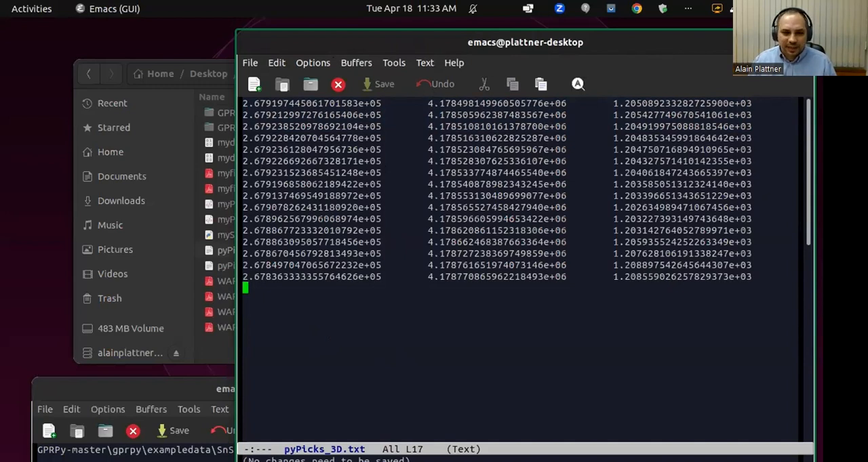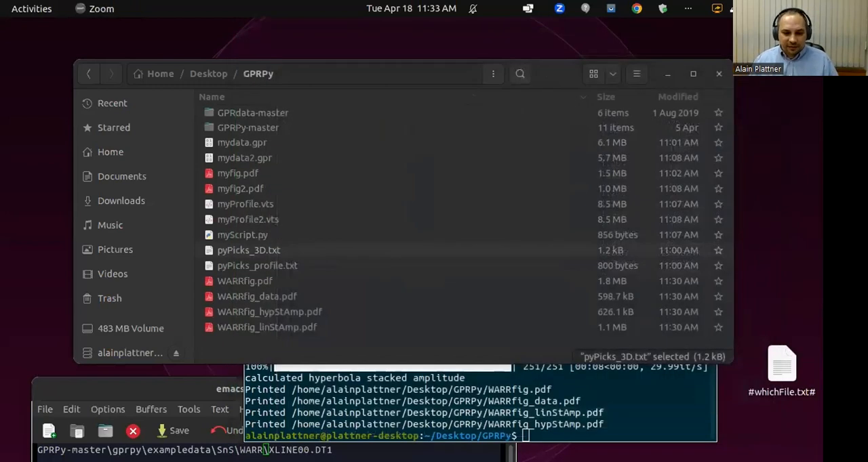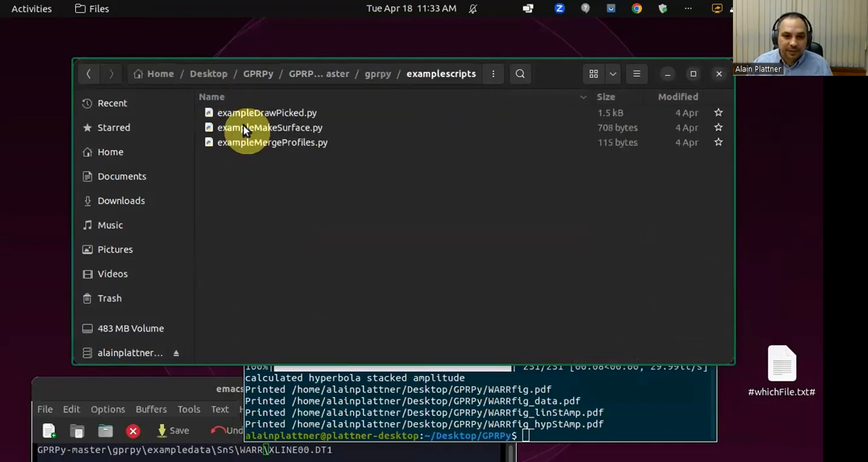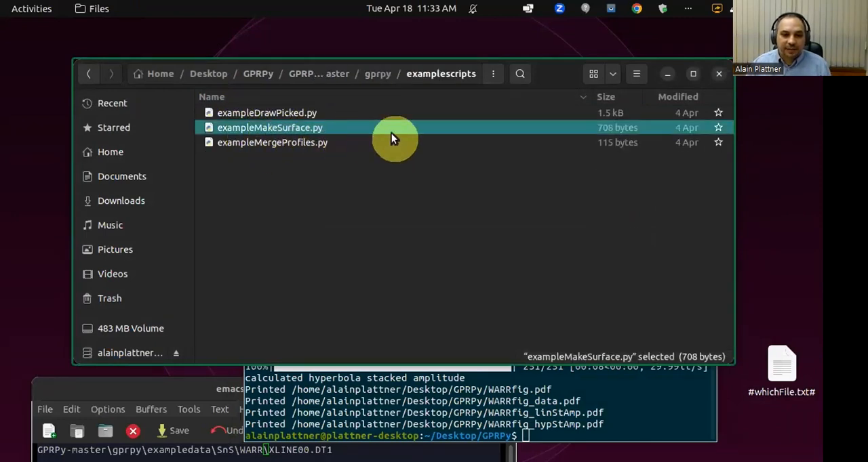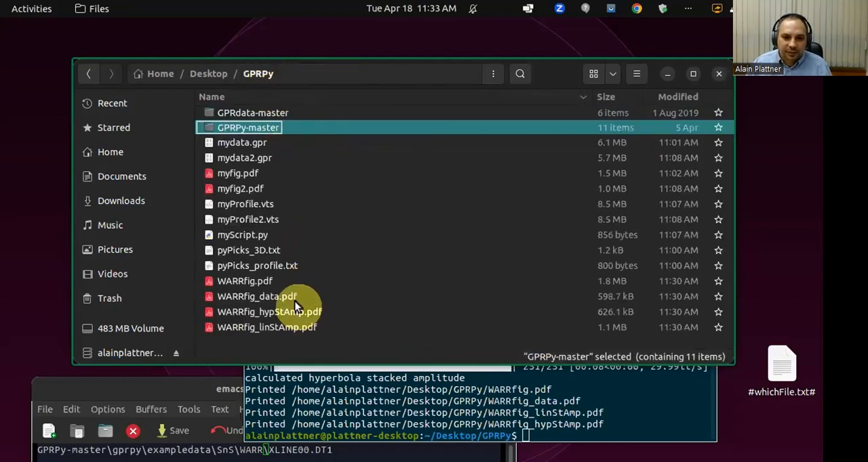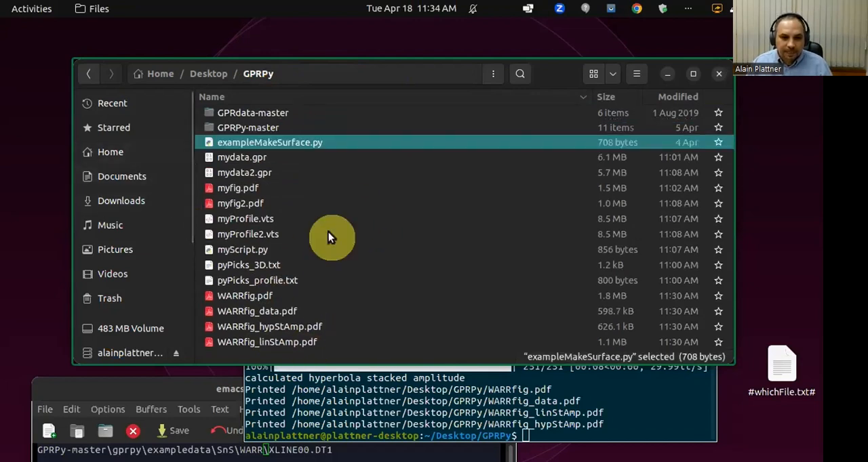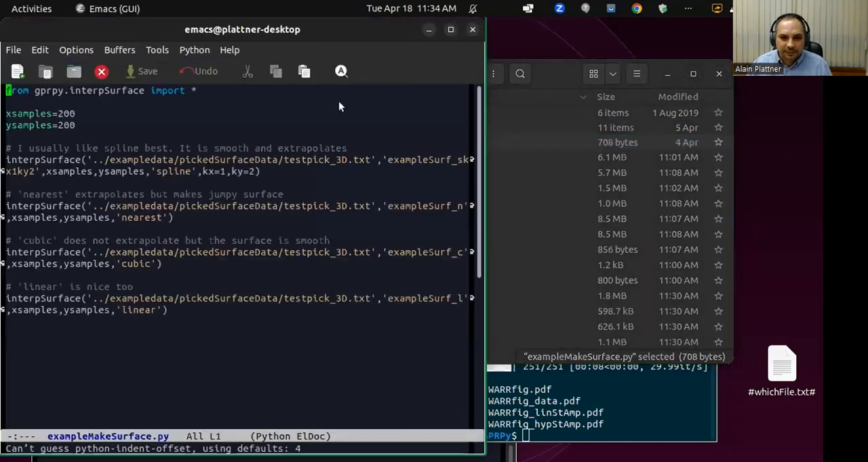Okay, so how do we do that? Well, I didn't write a graphical user interface for that, but there is an example script in our GPRPy folder. If you go to example scripts, here I have example make surface. So I'm just going to copy that one over to here, our folder where we saved all our figures and everything. And yeah, I'll keep the same name. So let's open this one.